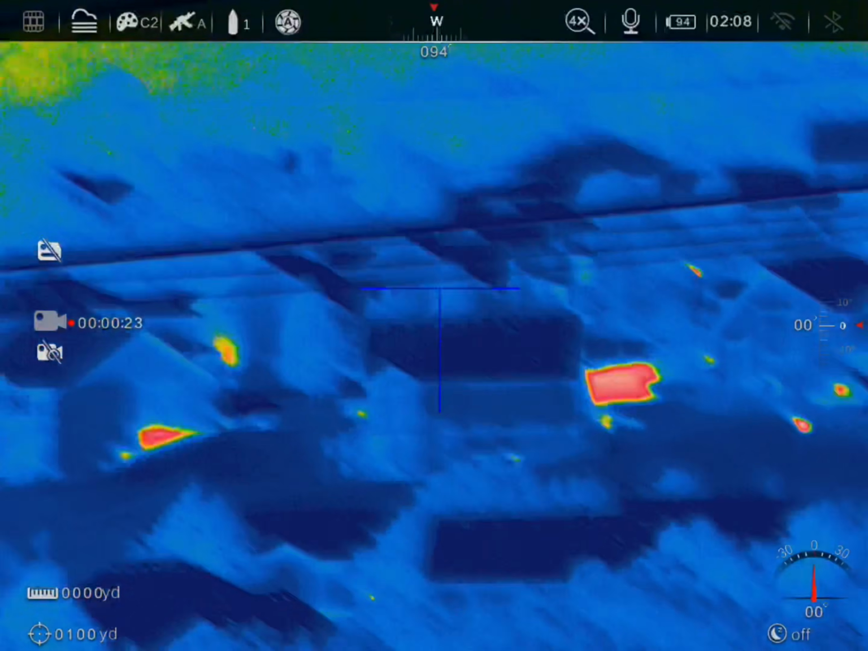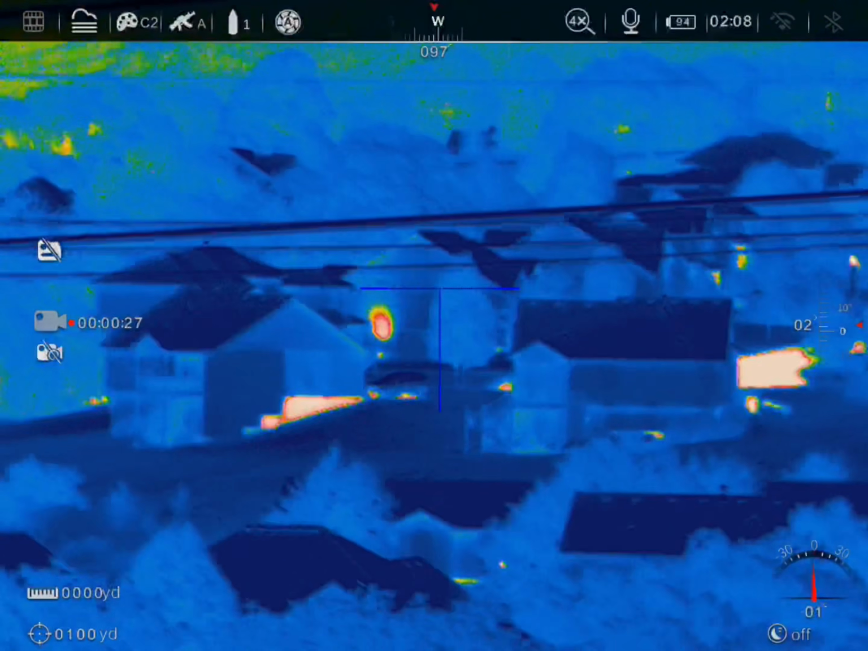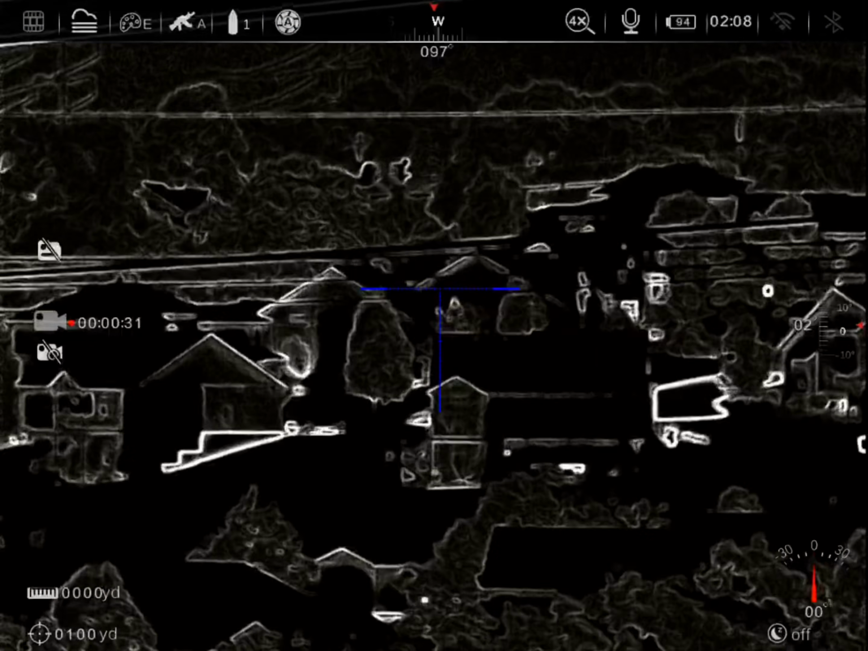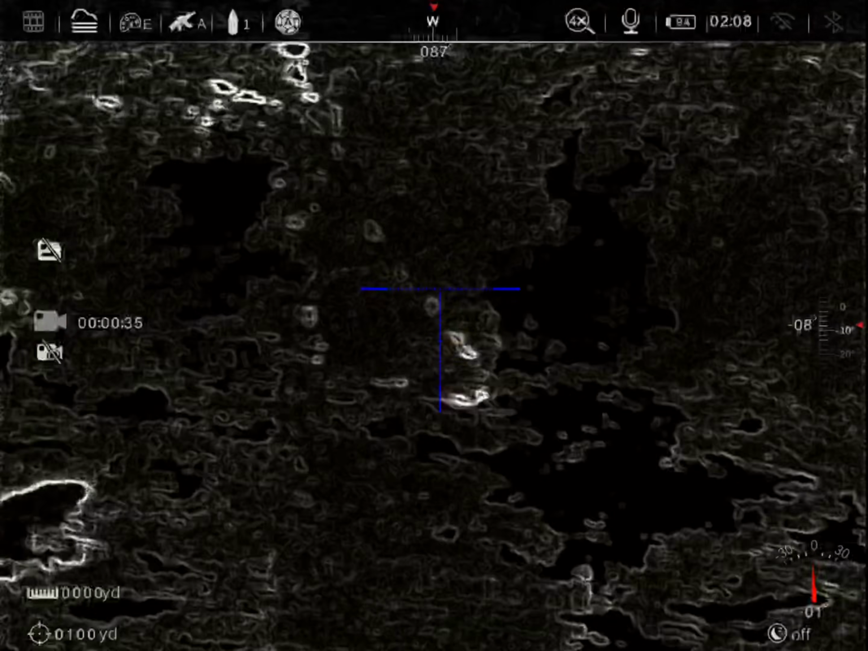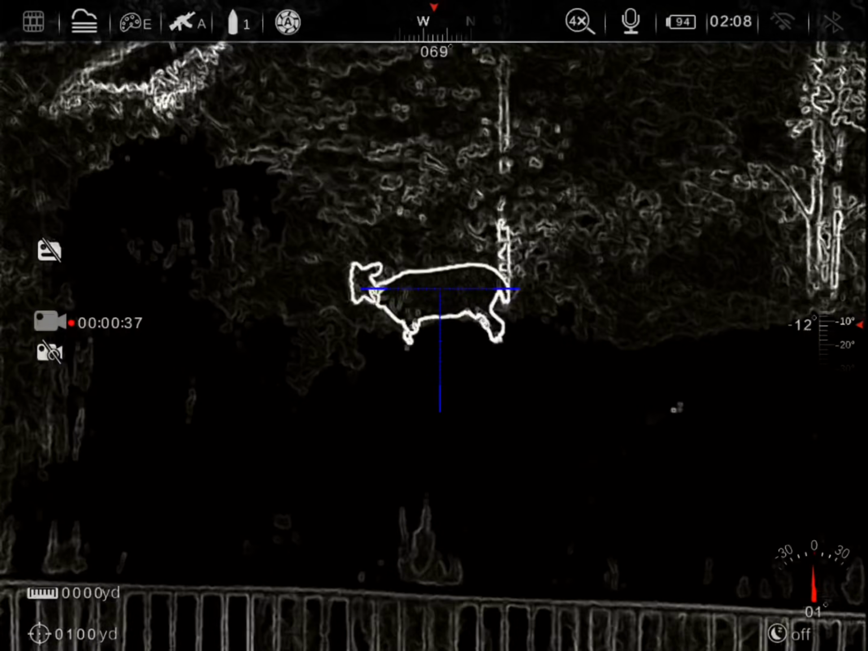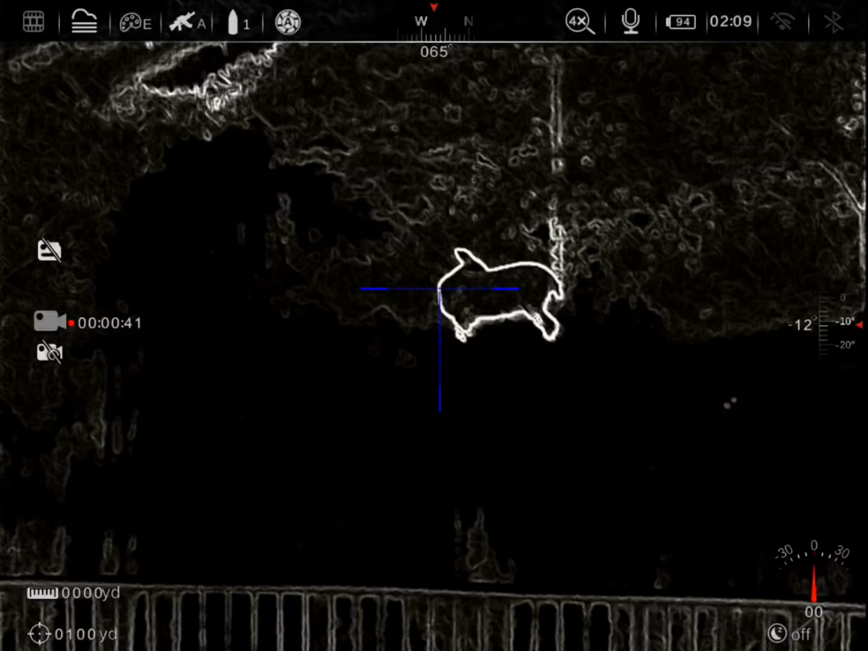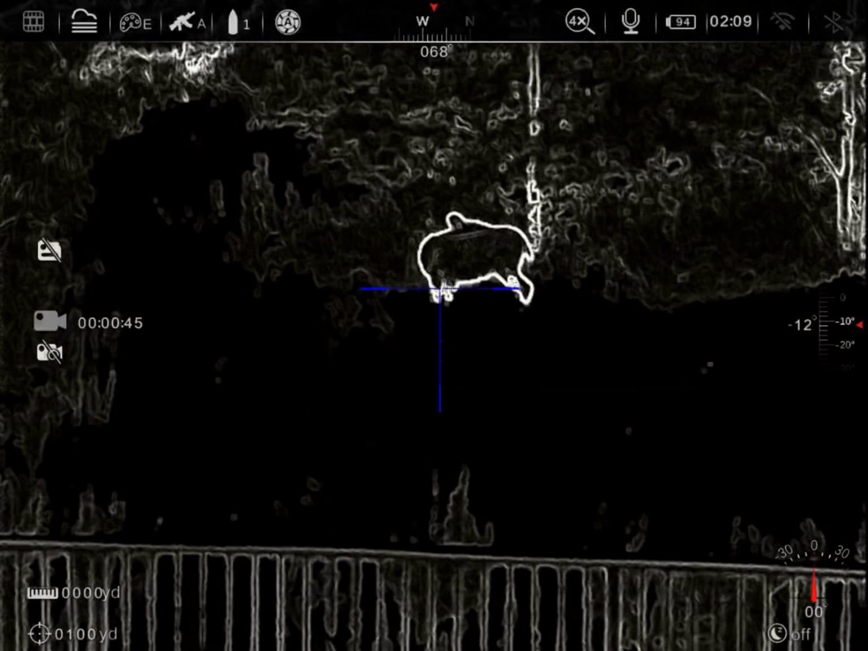But I find that everything other than black hot and white hot, it is very difficult to see out to range. And outline mode, we're just going to be honest, outline mode is completely useless except for identifying animals, really, or anything in the sky.